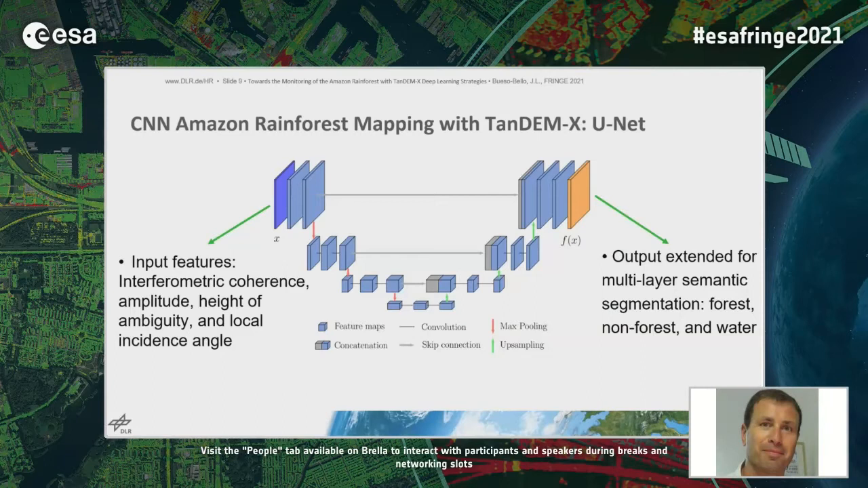Here are some insights on the CNN training strategy we use. As reference, we use a forest map based on Landsat from 2010 to characterize all the different TanDEM-X acquisition geometries.